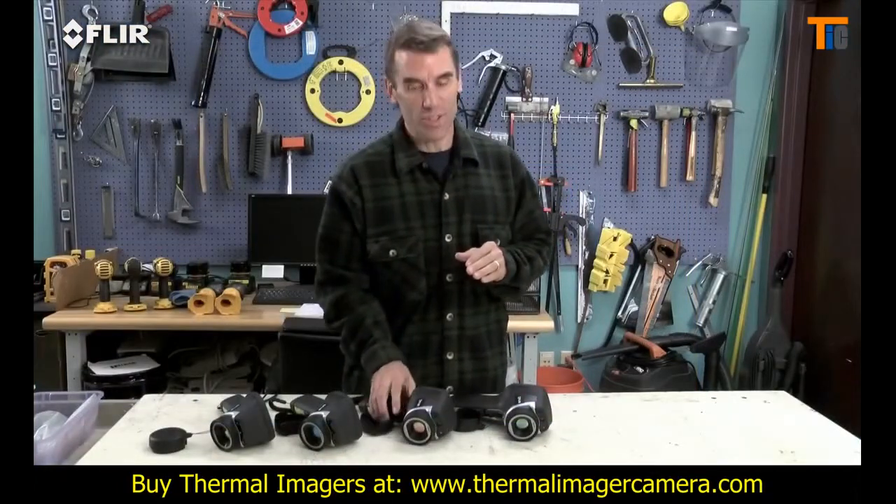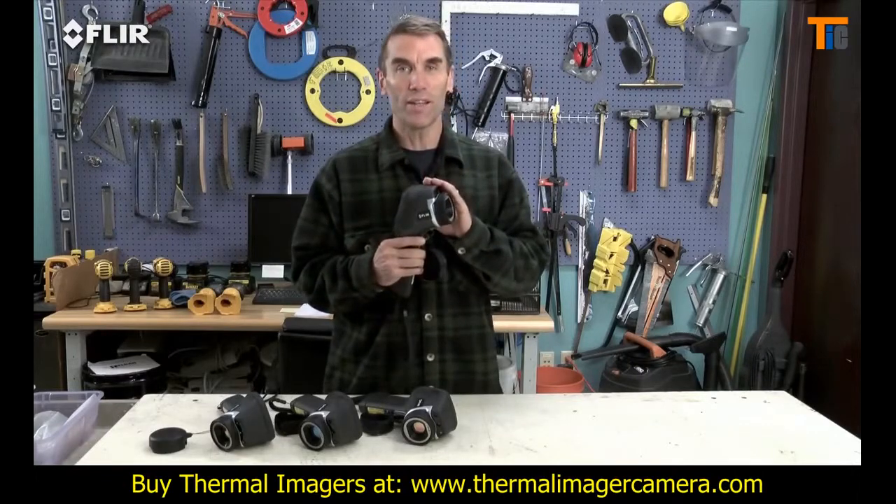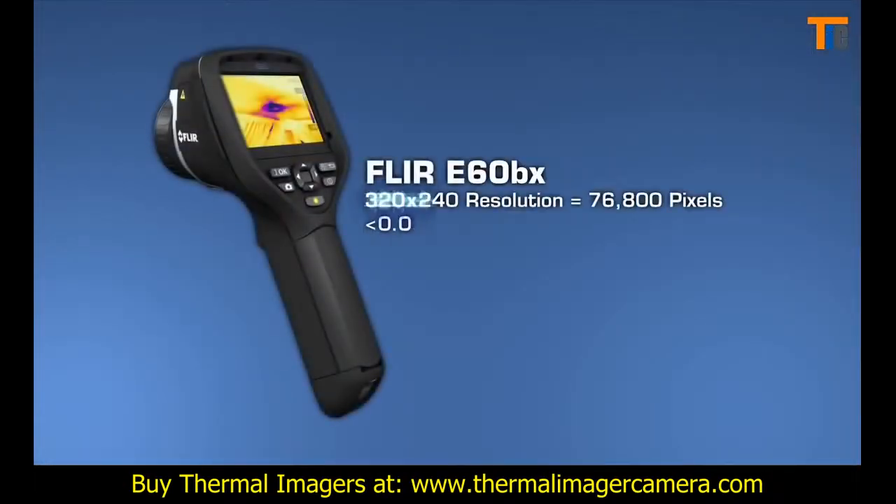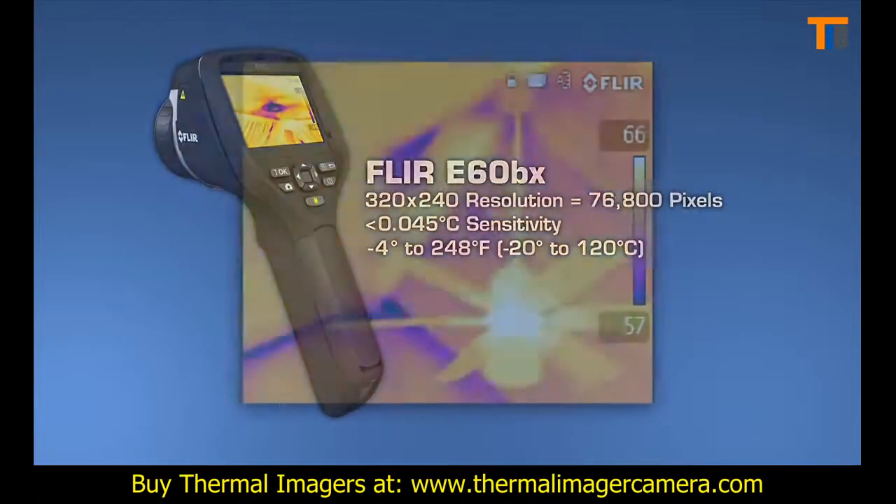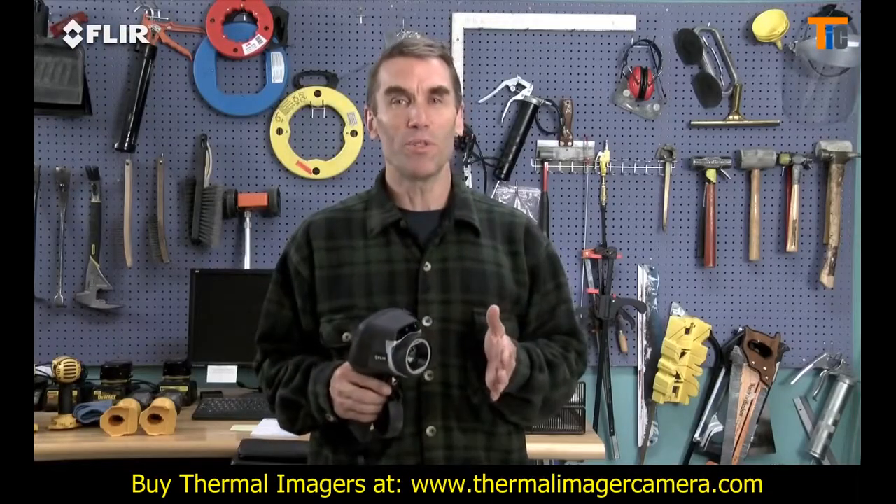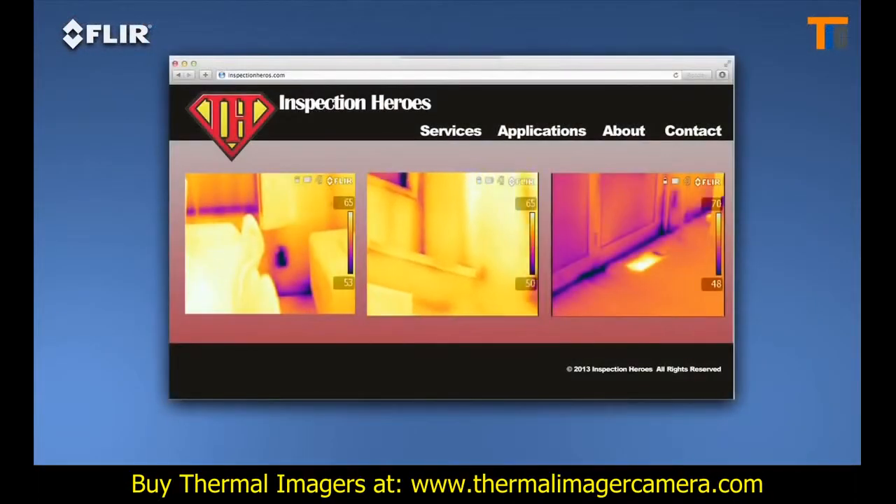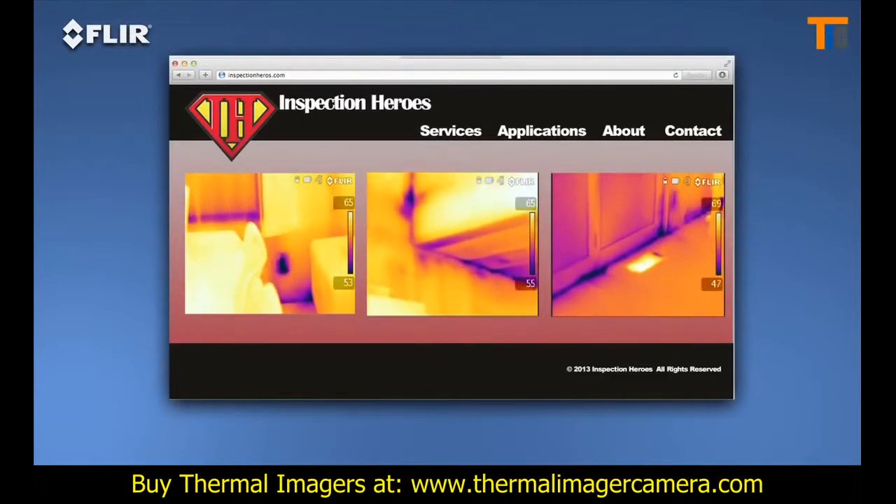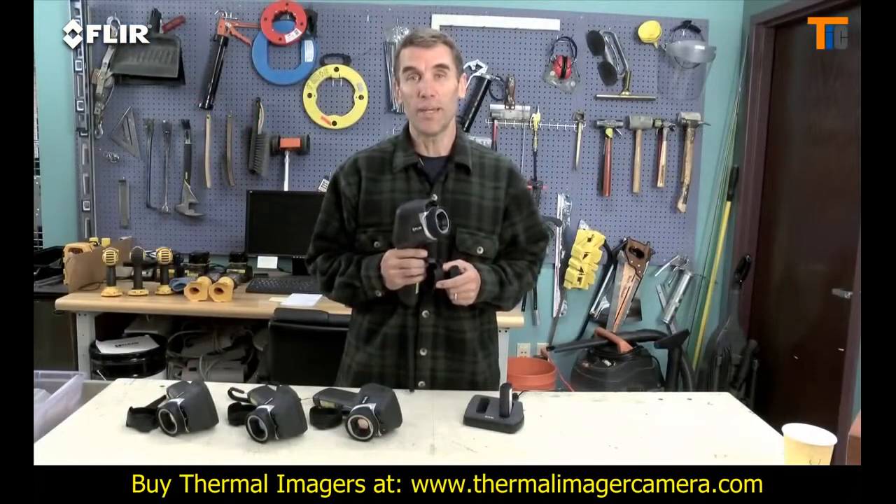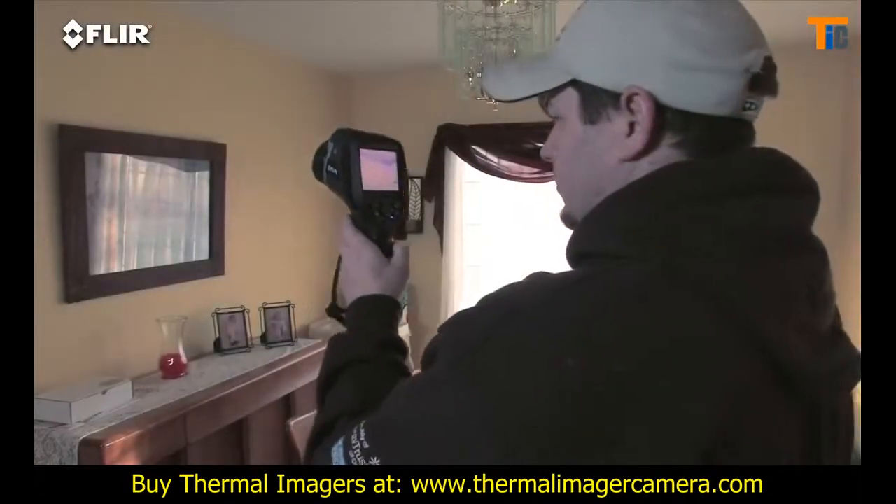Now we come to the ultimate E-Series camera, the E60bx. This camera has all the rich functionality and features we've covered and the best thermal imagery in the bunch at 320 by 240. Why would you want 76,800 pixel resolution? Well, for even crisper clarity and tighter temperature measurement accuracy. Higher res images make it that much easier to show what you found, and they're excellent for marketing purposes. A great way to promote your services and expertise on your website. The E60bx also comes with an extra battery and this dual bay charger, so you can get a full day of inspections done.